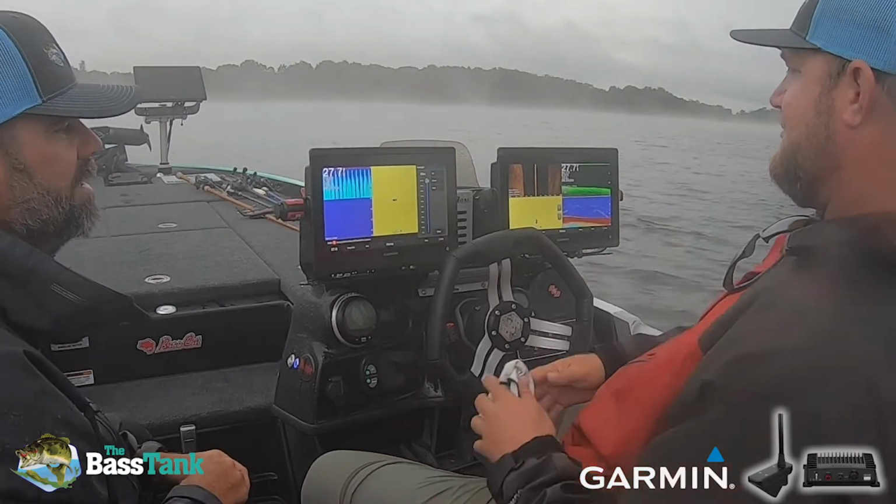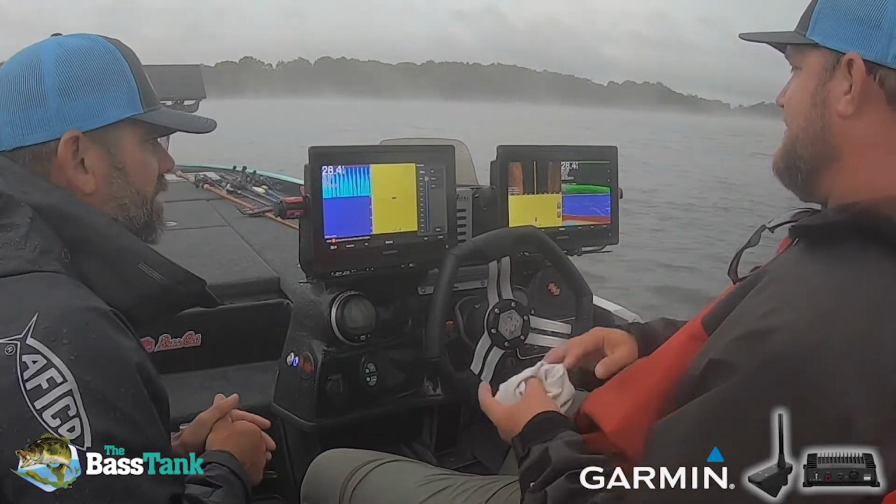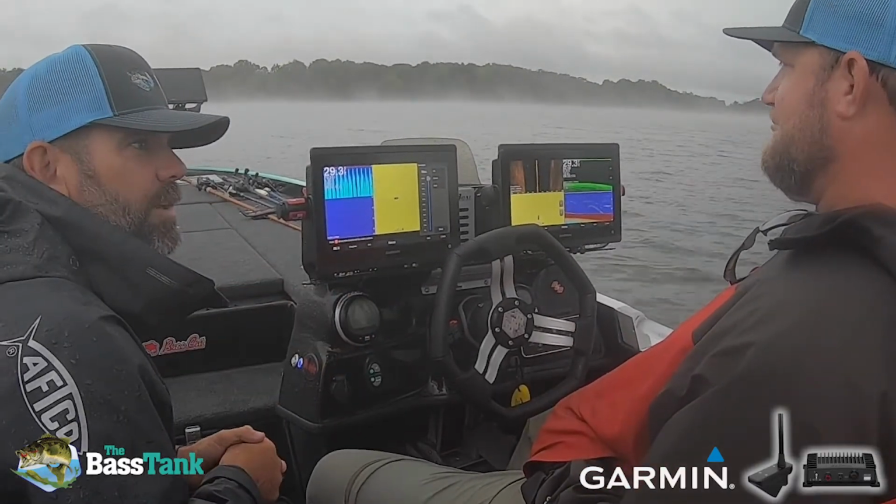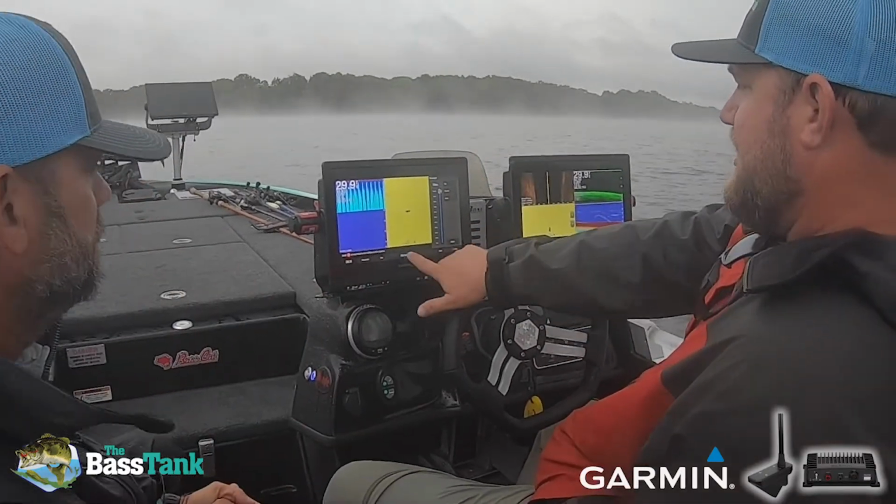If you're in a lake that doesn't have timber, where you could leave that trolling motor down, like if I go to Mille Lacs Lake here in a couple weeks, I could leave the trolling motor down if I'm not up against the rock, and I can see fish on Livescope back here. That's pretty cool to me.